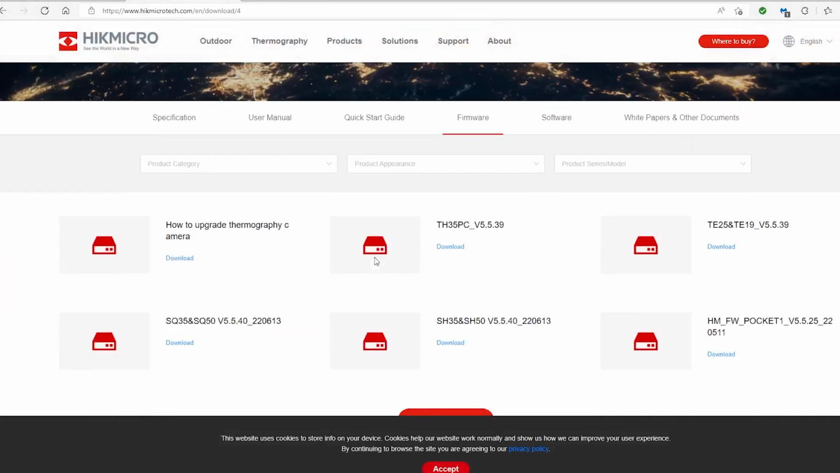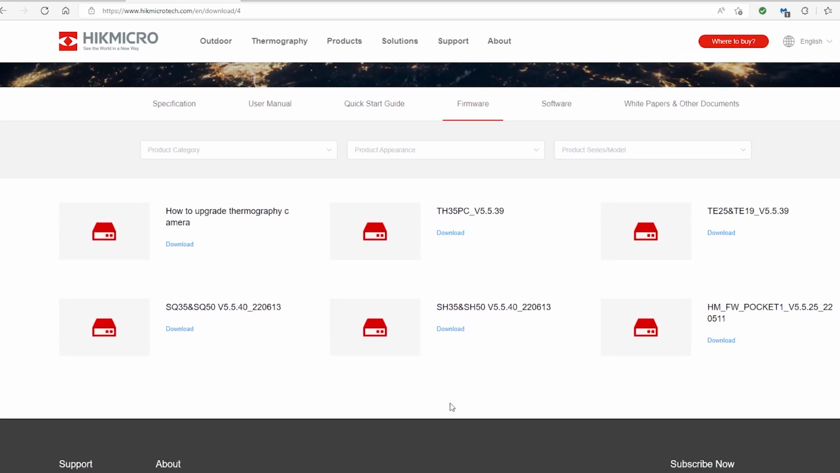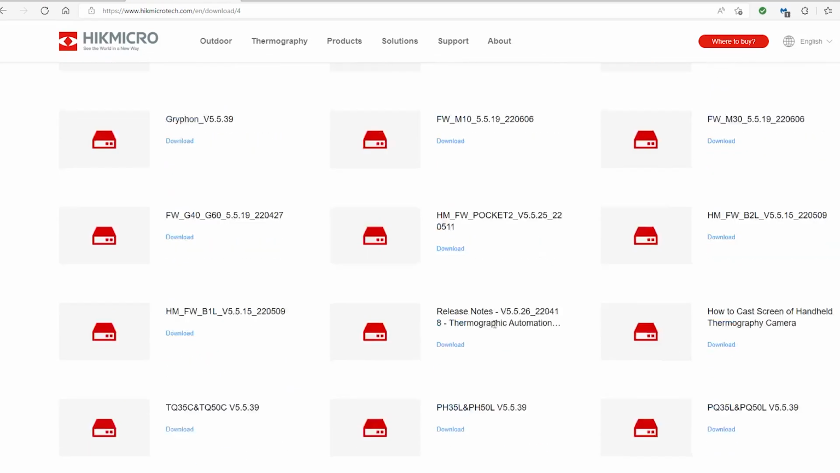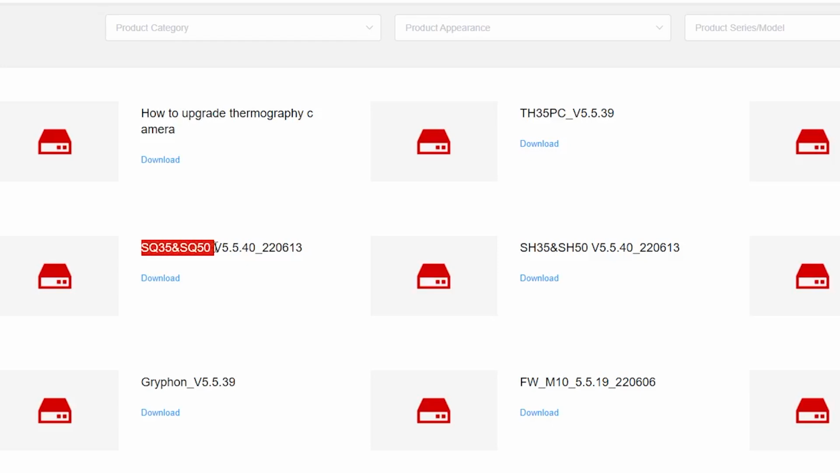And then we scroll down, click accept on this stuff, get that out of the way. And now we can see all the firmware upgrades for the different Hikmicro devices. Okay, so you want to find your device here. So keep in mind some firmware updates are different for different models of the same series of devices. So for example, in the Stellar series, we have an update for this SQ35 and the SQ50 in one package.